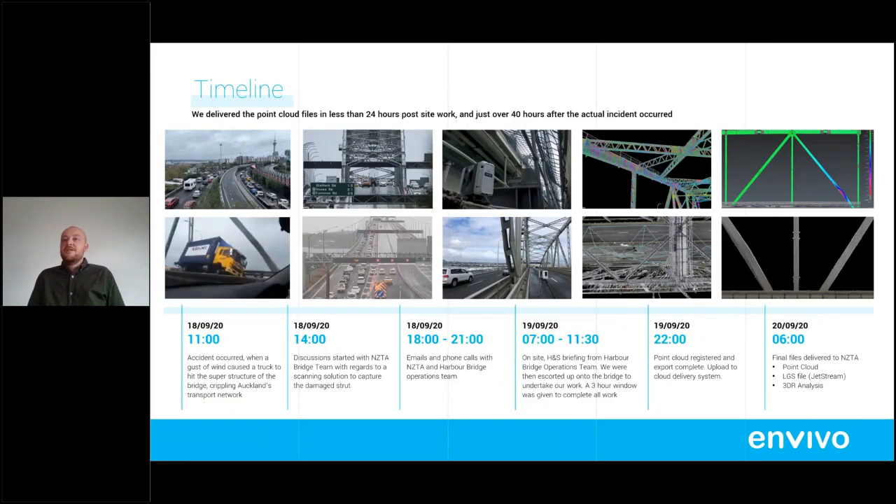So the timeline, I've broken down basically what happened from the start to when we delivered. So 11 AM the incident happened. 2 PM we started having discussions with the NZTA regarding a solution and looking to measure the damage and basically see if there was any other issue with the bridge that wasn't visible to the human eye. There were multiple emails, phone calls, etc. throughout the evening on Friday night.